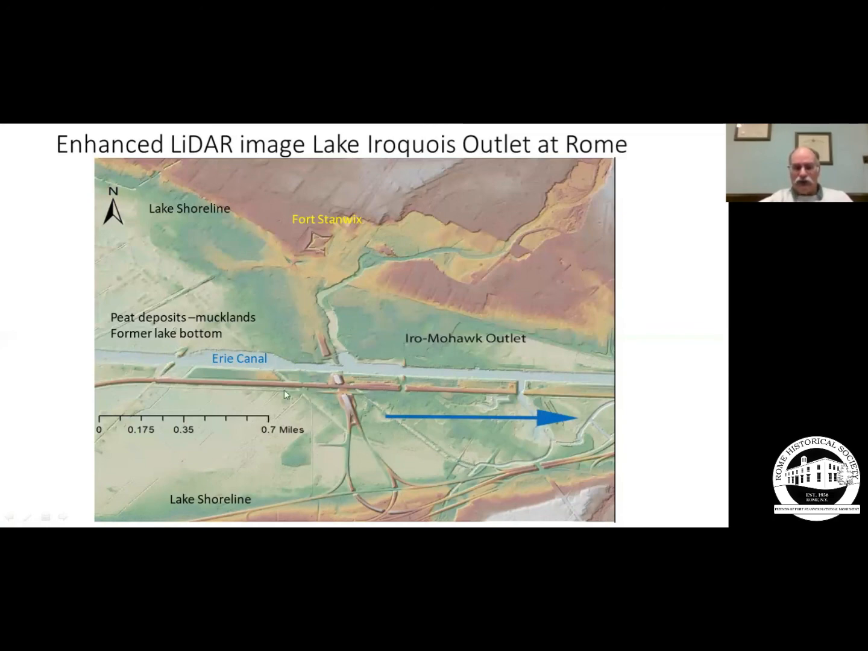Two different versions of the early canals, the Clinton's Ditch and the widened canal, and then eventually the barge canal that was dug through here. Here's one of the canals going up. The Inland Lock Canal, the early Erie Canal, and now Barge Canal, and what's now named the Erie Canal.